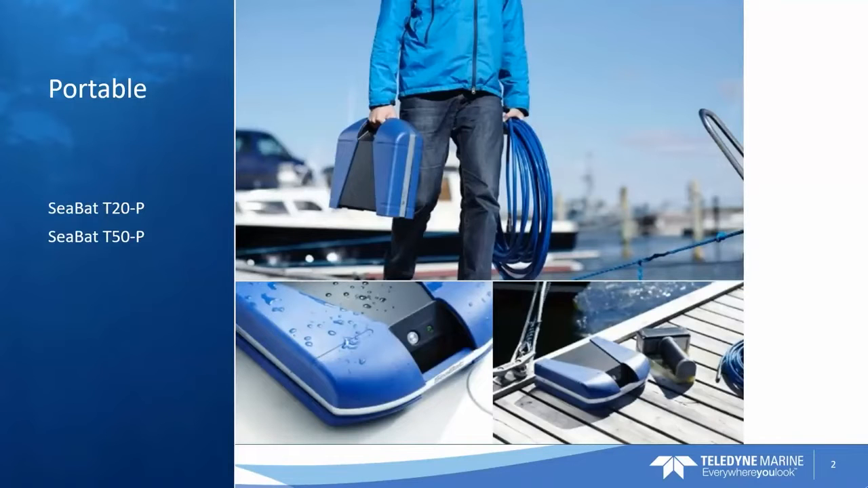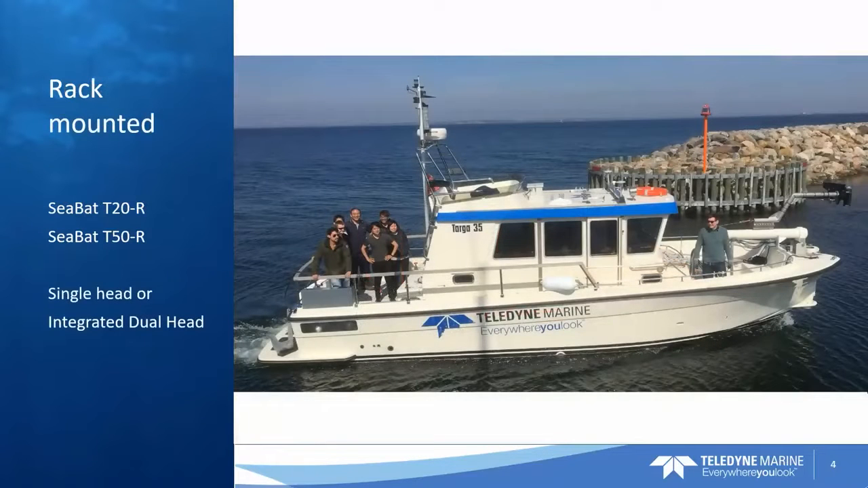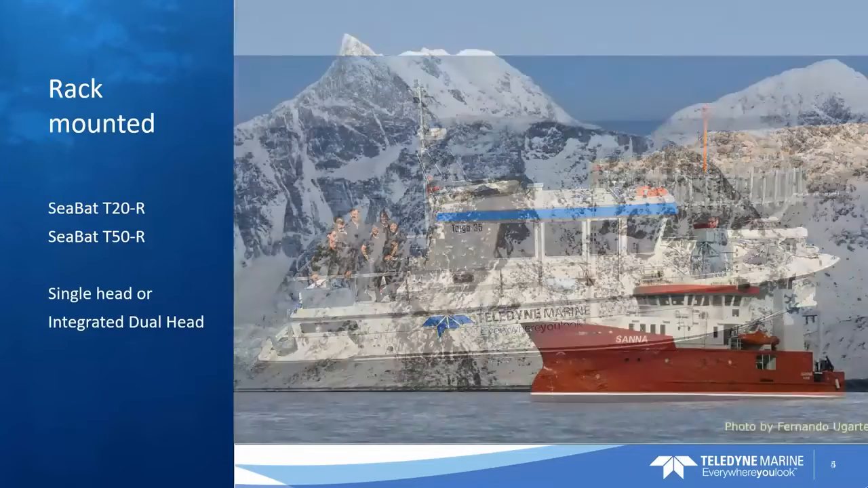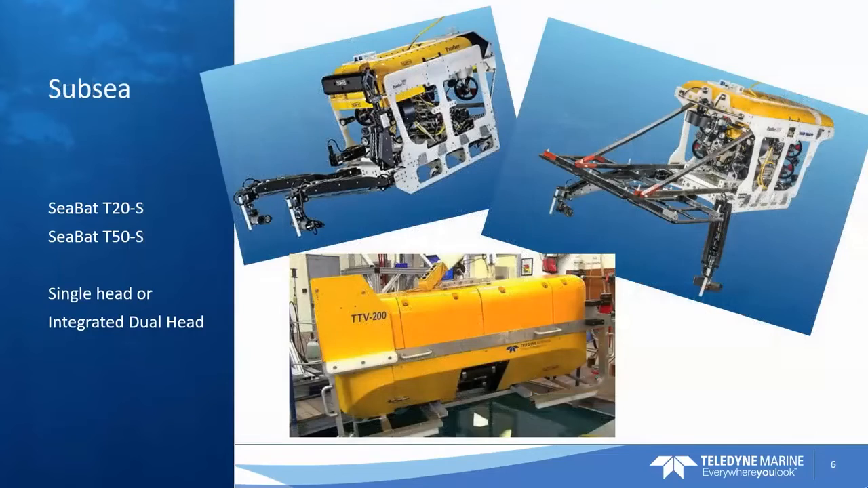We have a portable, ruggedized and intended for small boat operations, all the way down to small jet skis. We have our rack-mounted solution that we see mostly used on normal survey vessels and scientific research vessels. And then we have our subsea bottle that is obviously for subsea operations, ROVs, AUVs, and deep tows.